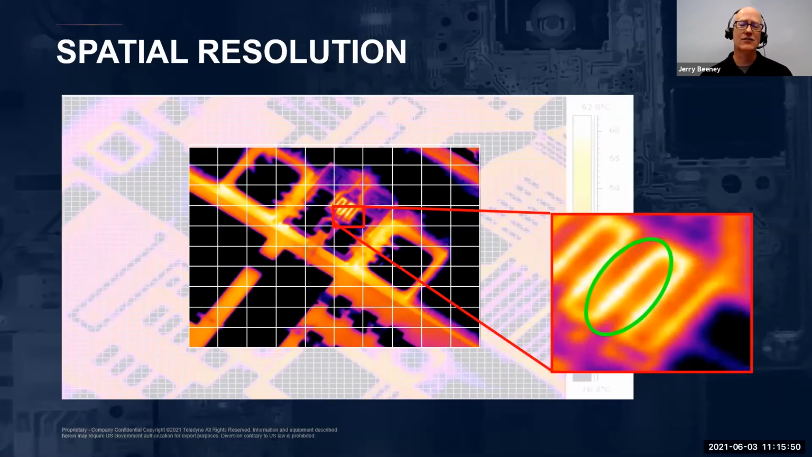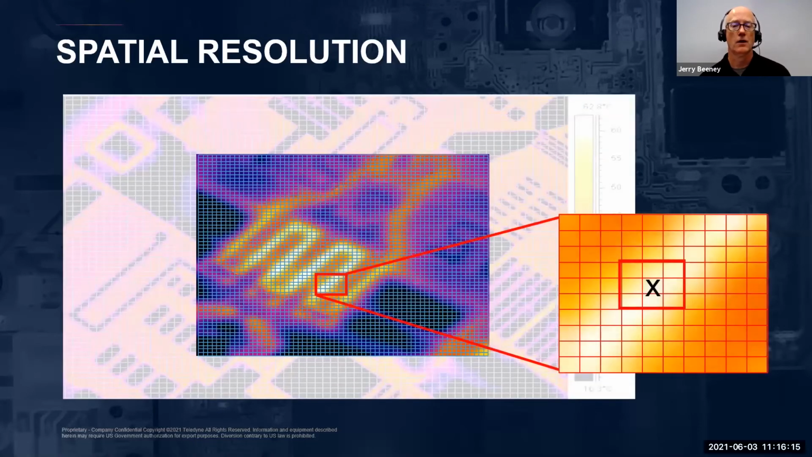So if the size of the individual component you're interested in measuring is smaller than the spatial resolution of the camera system, the temperature of that component will be actually averaged over that single pixel. So even if the component is hotter than its surroundings, you may not even be able to see it. And you definitely won't be able to accurately measure its temperature. So to accurately measure the component, it actually must fall squarely on that one pixel or detector element.